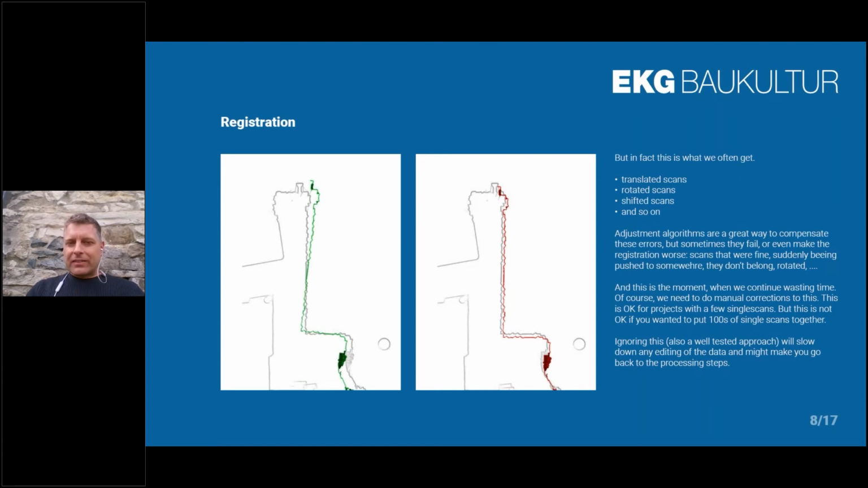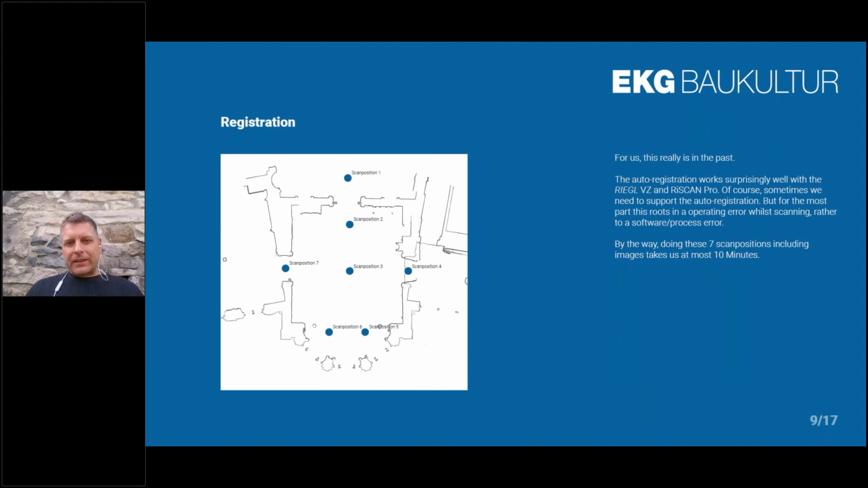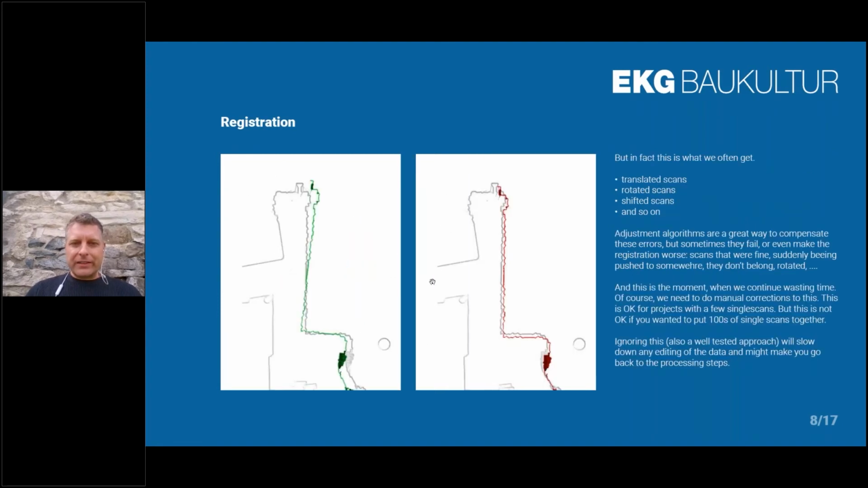And this is also okay for scan projects with a few scans, like 100 scans, 200 scans, because you can spend some time and do a manual correction. But it's not okay if you do 100 scans per day, because you lose a lot of time in the office at the end of the day. And the cool thing is, using the VZ scanner, for us, these problems are really in the past, because we don't face them anymore.